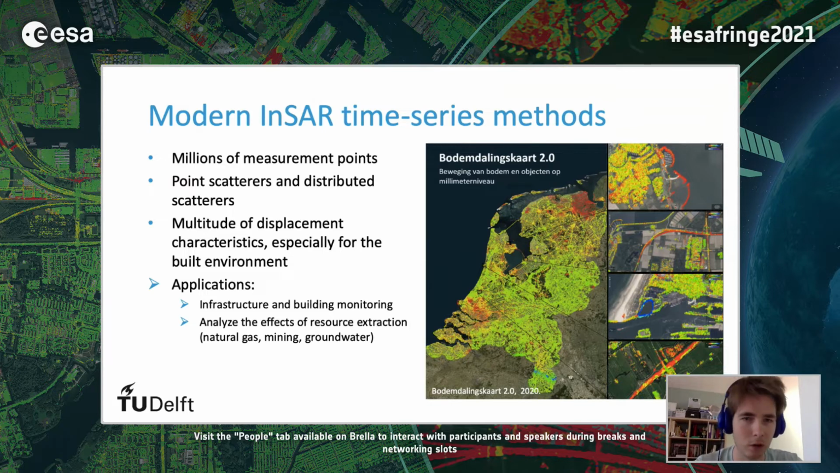So concluding this figure, we see that a multitude of displacement characteristics can be observed, especially for the built environment, which the case study in this presentation will focus on. So there are many potential applications for the use of InSAR information, which could be the monitoring of infrastructures and buildings, but also analyze the effects of natural gas extraction or mining.